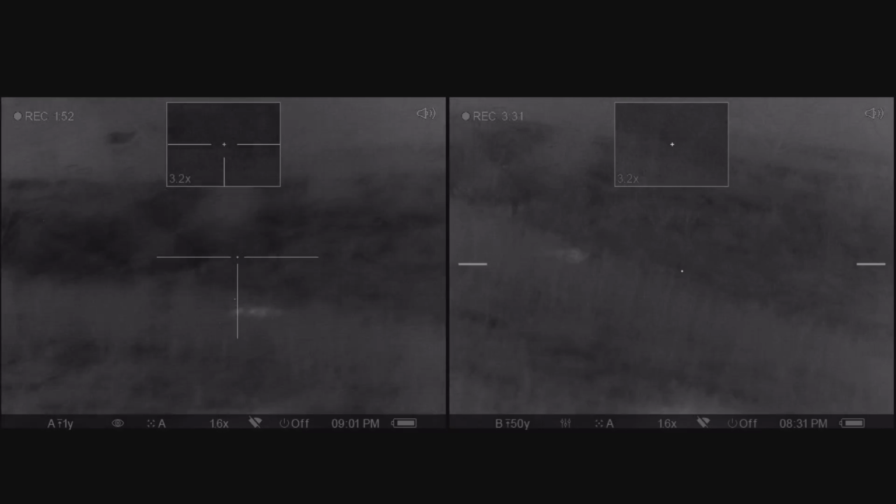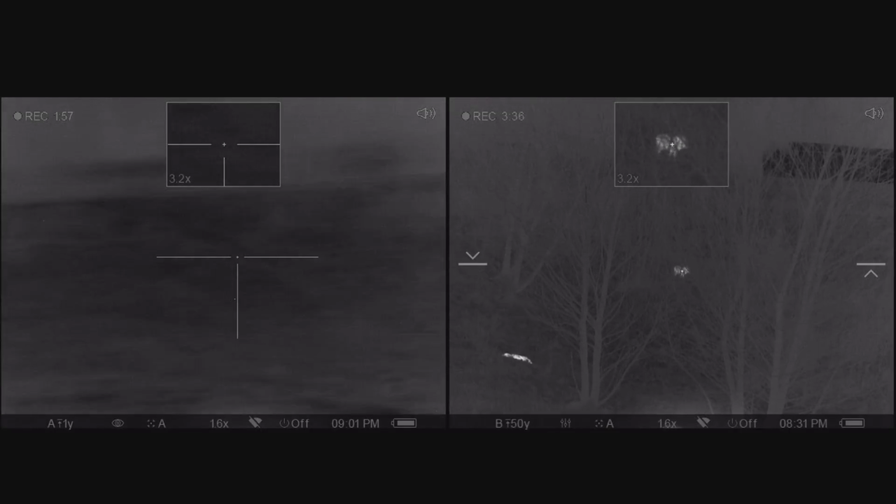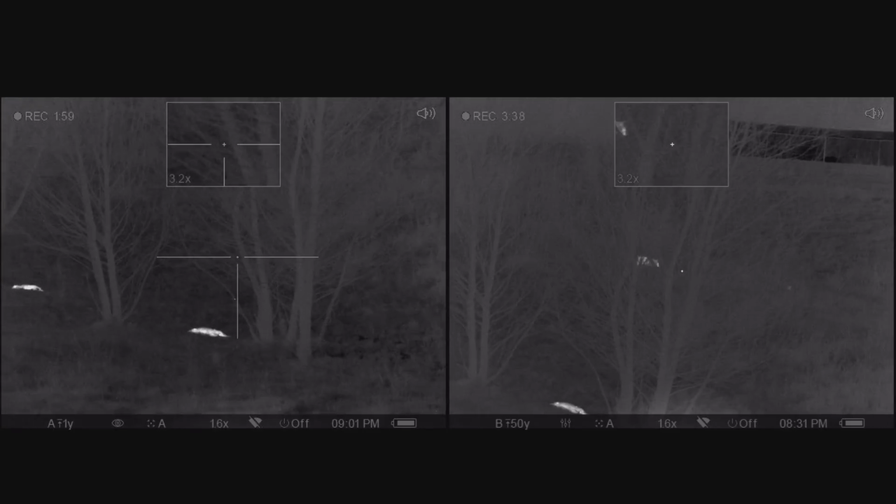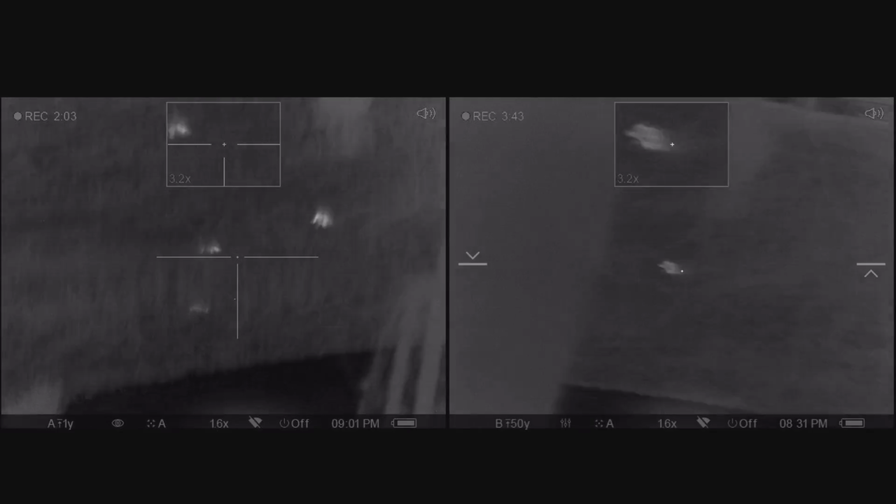There you go. Got him. Could hit one over there, far hill. I can't hit.